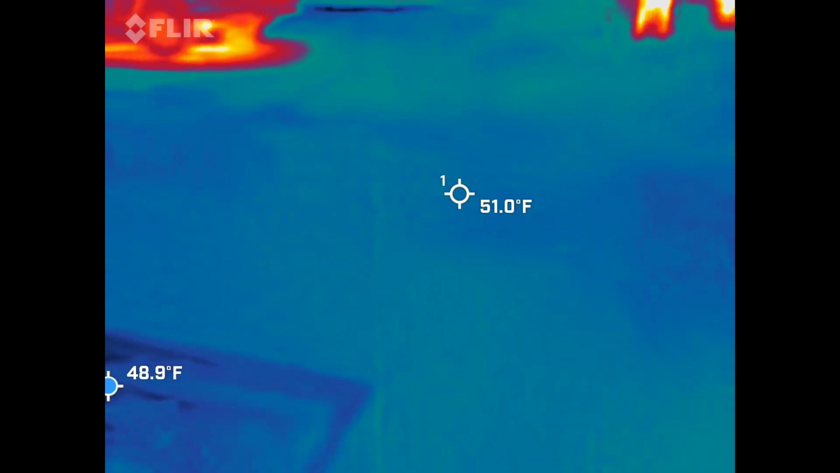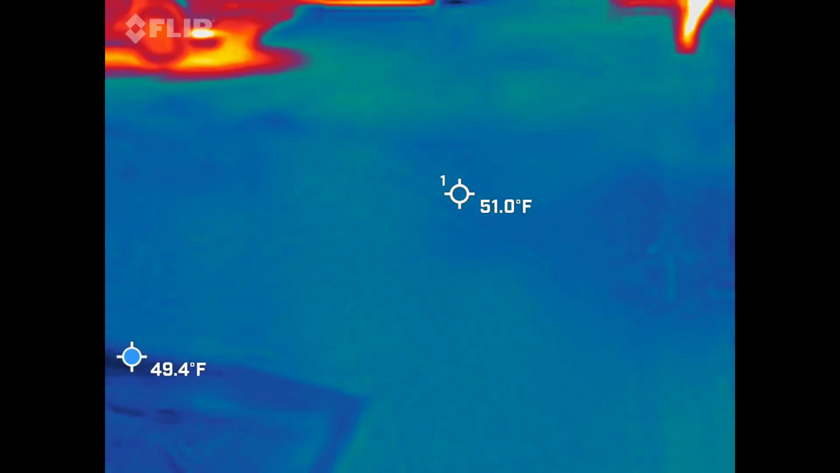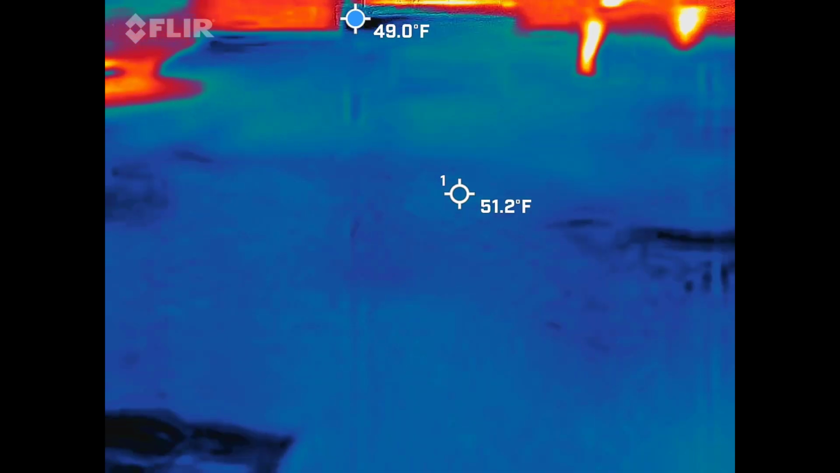I want it to look like a radio tuner from a car, like how Dad's looking for a station to listen to. Yeah, exactly. That's what you want it to do all night long.